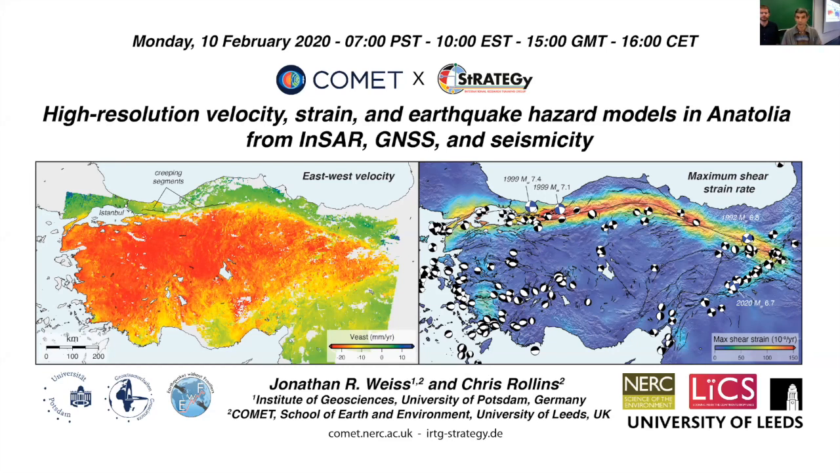Now I'm in Potsdam with a group called STRATEGY, which stands for Surface Processes, Tectonics, and Georesources. They tend to focus efforts on the northwestern Argentinian Andes, but they're also supporting the continuation of this work that we're going to talk about today. So we're presenting on some of our work on mapping strain and velocity and earthquake hazard models.